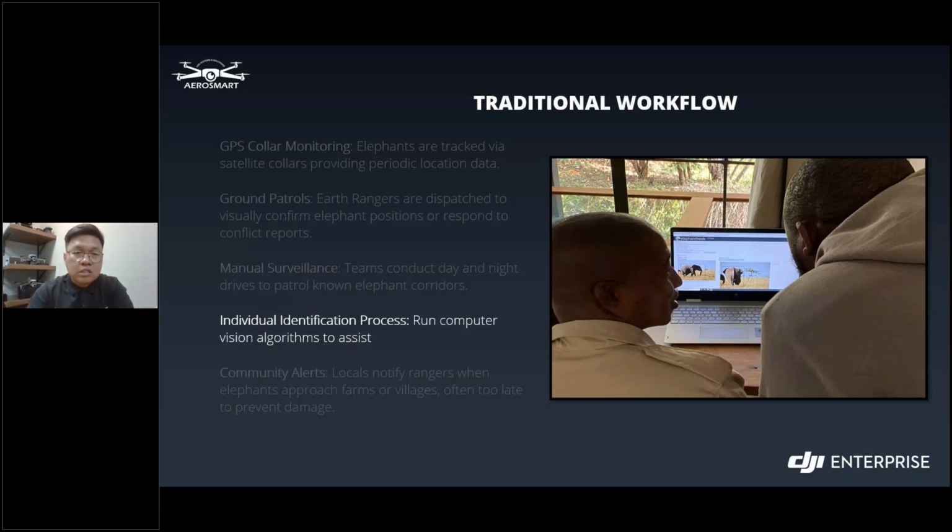Just some additional information: how they monitor elephants is by their ear. Their ear is big, so they have some kind of lines there. So they are matching individuals using those features.